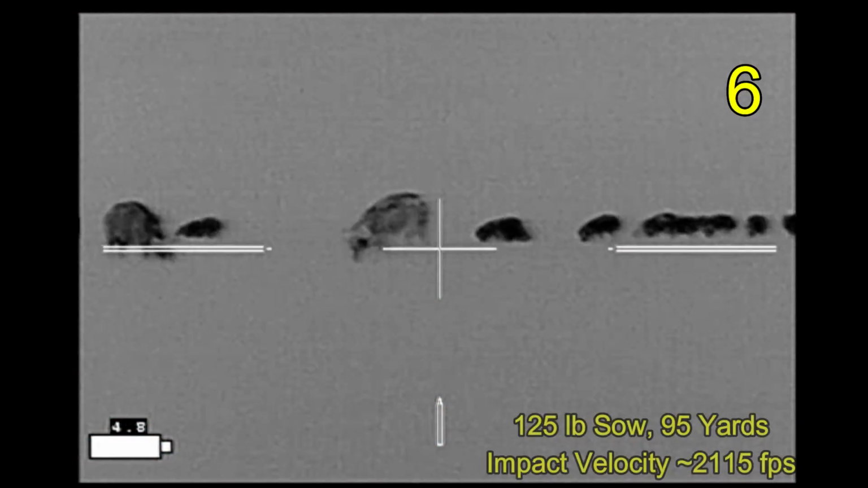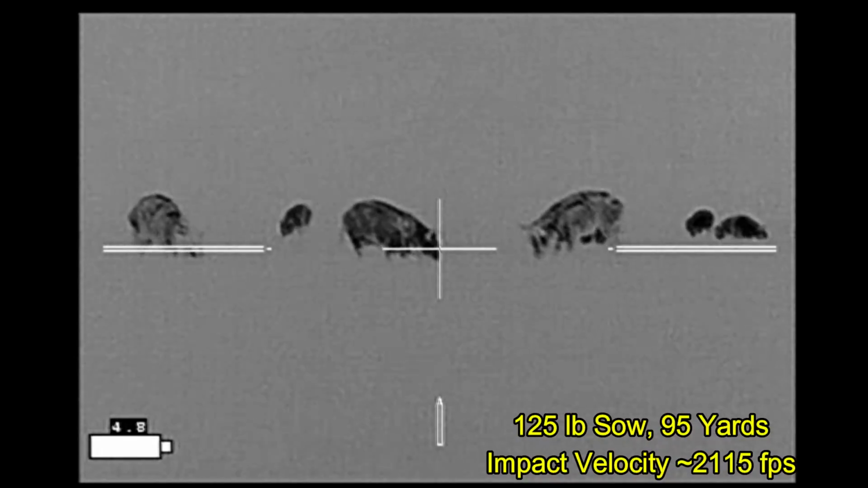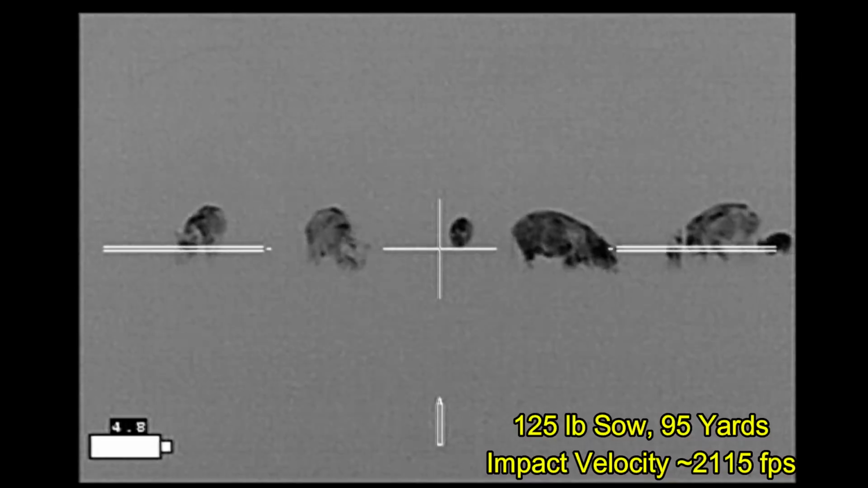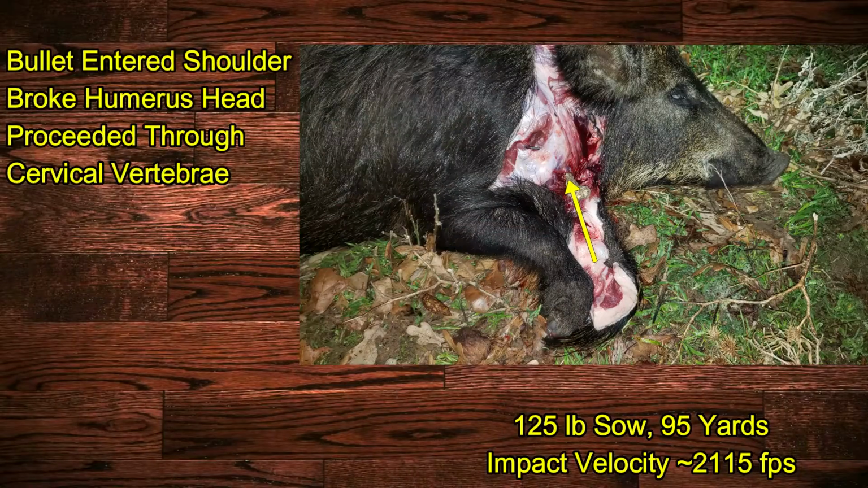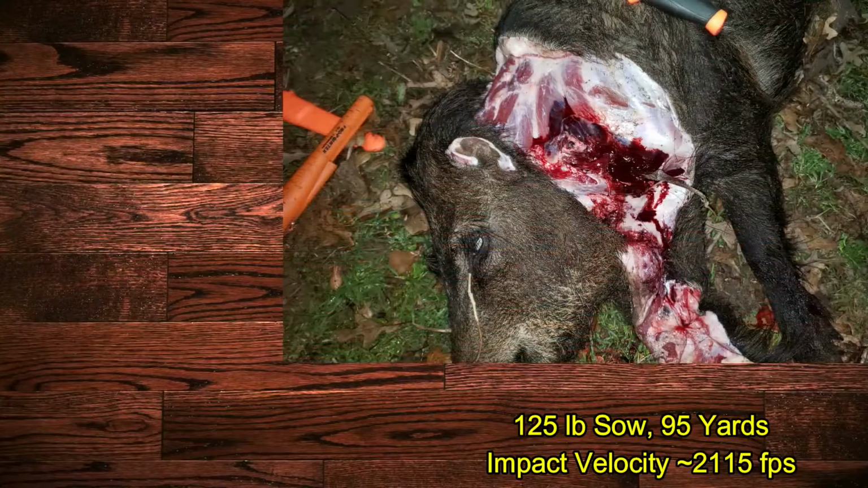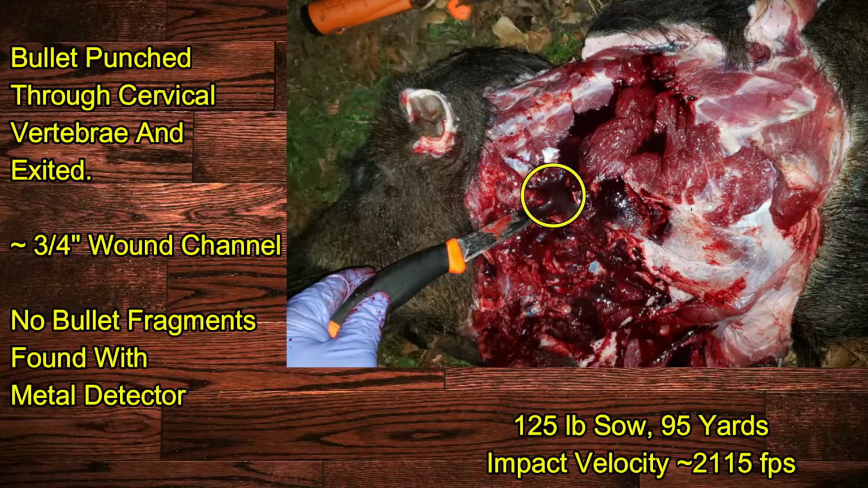As I was unable to necropsy the previous hog, this next hog I also intentionally shot through the shoulder. The hog went down with a shot that broke the humerus, breaking off the head of the humerus, and then proceeded through the cervical vertebrae, exiting out on the opposite side. Obviously a central nervous system shot with about a 3/4 inch wound channel.